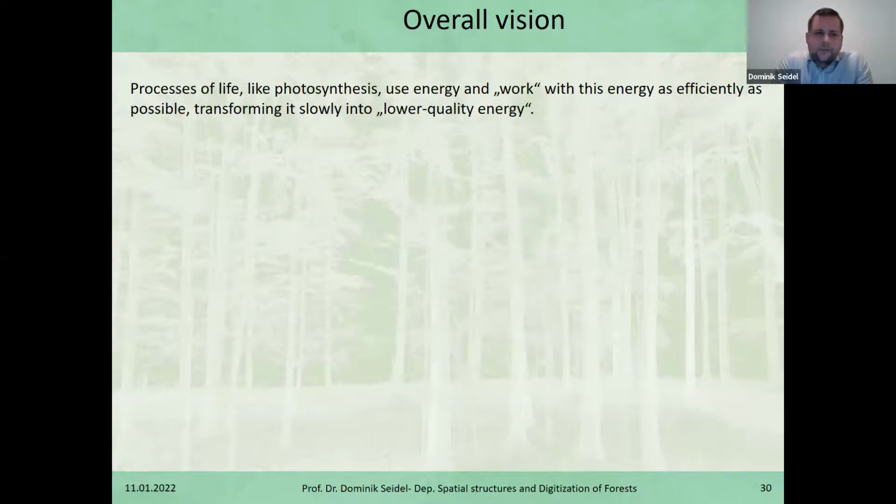And we all know that processes of life, so living processes like photosynthesis, use energy, in most cases energy provided by the sun, and work with this energy for the biological processes like we do with adding carbohydrates through food, and plants do it by harvesting the light. Yeah, and then they work with this light and they try to use this energy as efficiently as possible, transforming it slowly to a lower quality energy, which in the end is usually heat.